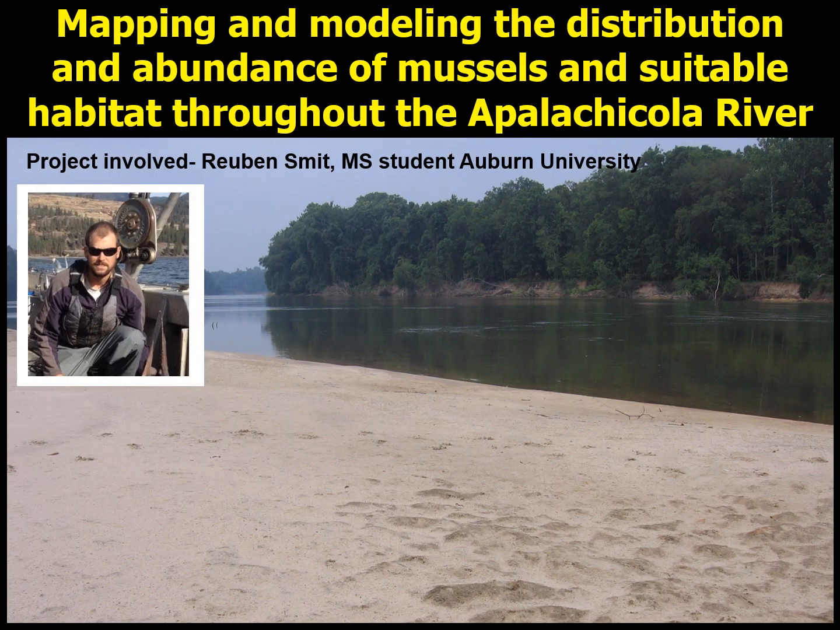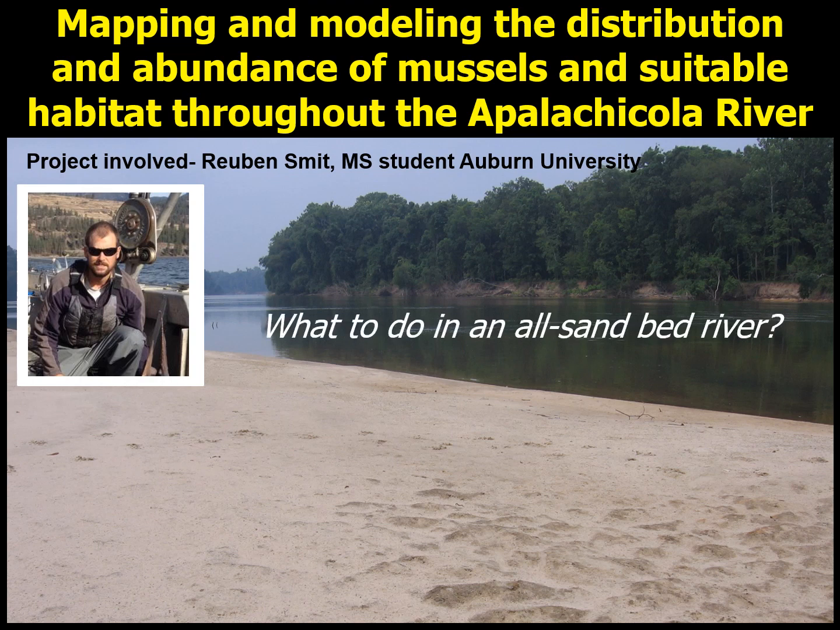We brought Ruben Smit onto this project as a graduate student at Auburn University. The biggest question to tackle was how to delineate habitats throughout a river channel that was almost entirely composed of sand.